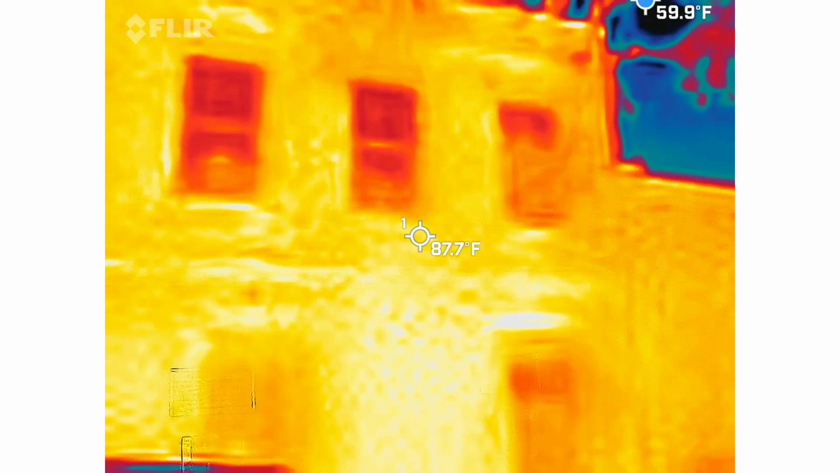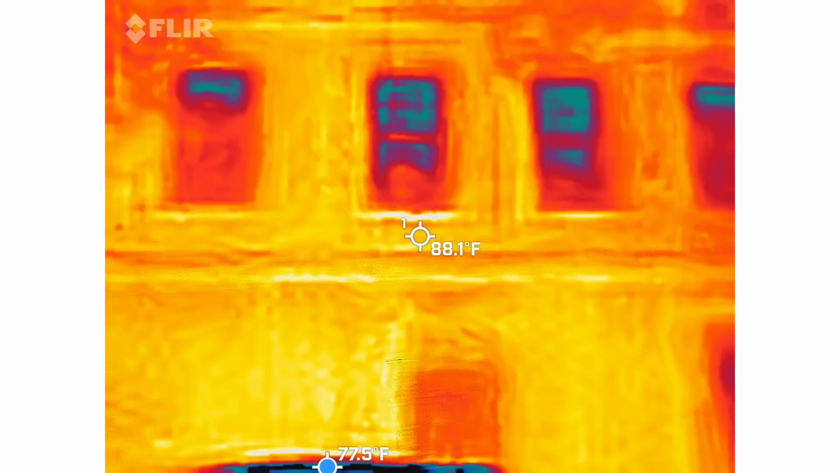So let's talk about what actually happened here. People don't like their apartments being filmed, just saying. I don't care.